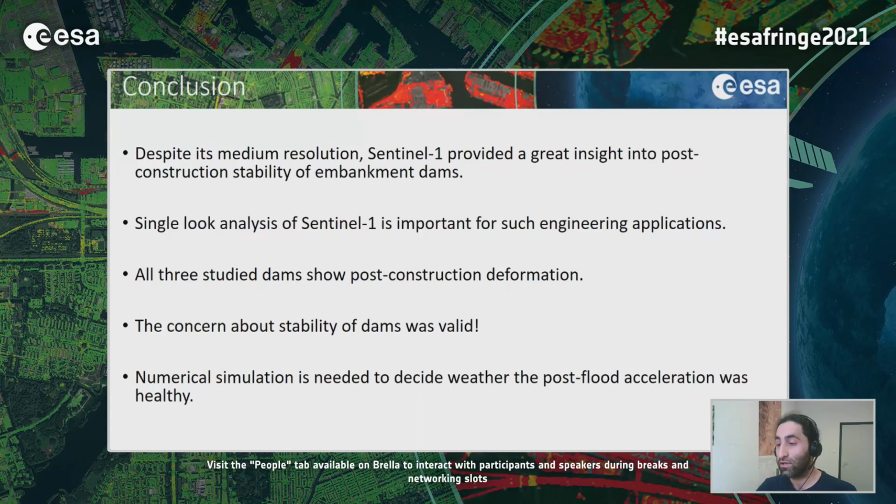So all the 3 studied dams in this study experienced post-construction deformation, and the concern about the stability of the dam after the flood was valid. In future work, we have to do some numerical simulation to decide whether the post-flood acceleration was healthy or not. So thanks for your attention.